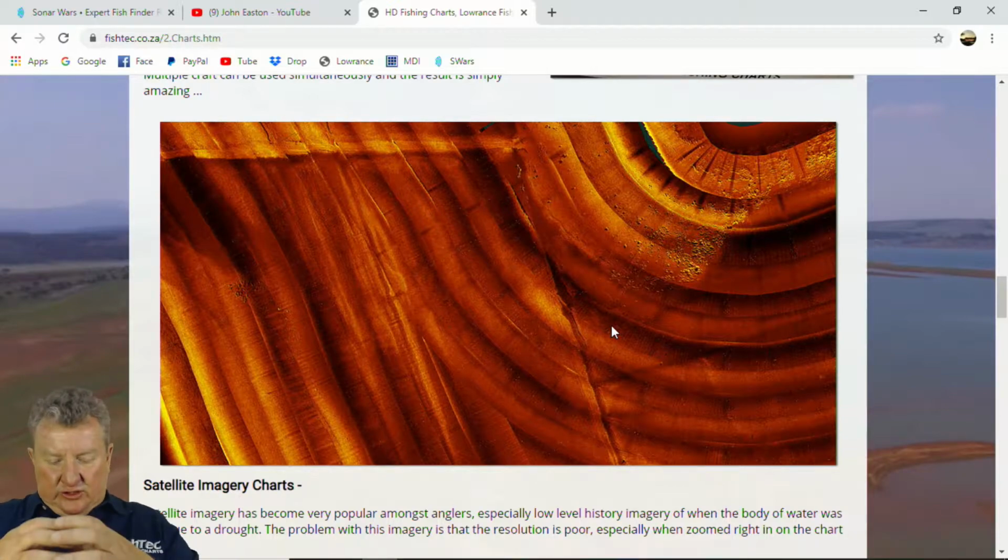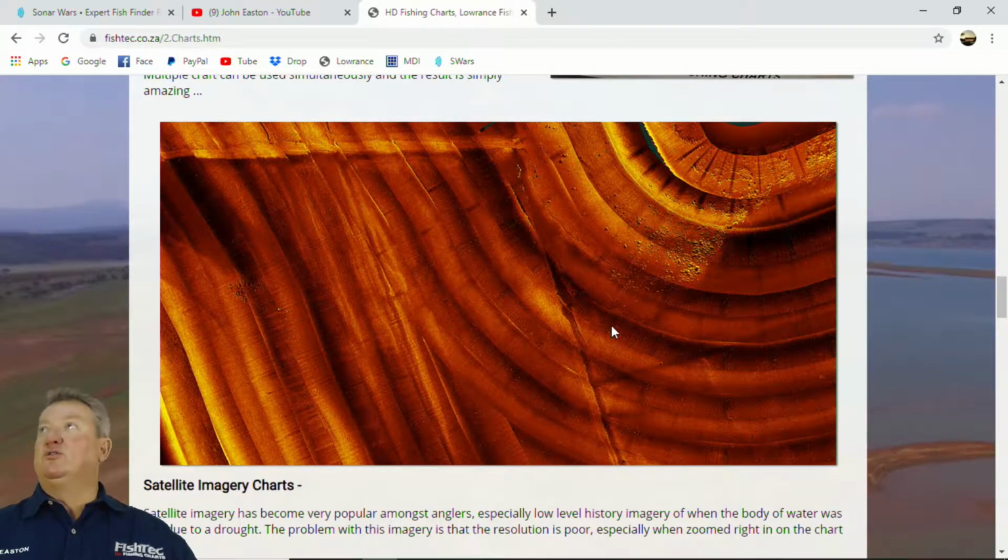The old days of just 2D sonar down there, or driving around and then everything behind you is gone and lost. No, you want to be able to stationary lock onto a spot, find something, lock on a spot, and have live information around you all the time. HD fishing charts do that. Humminbird 360 Mega does that.